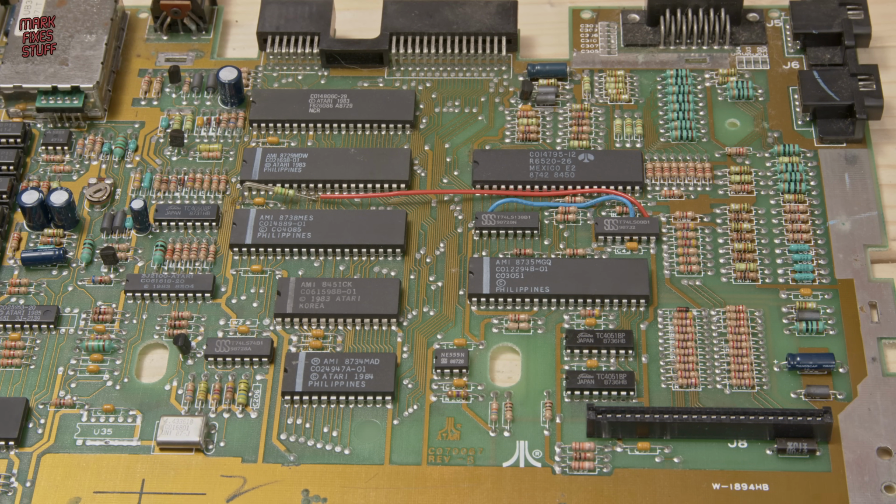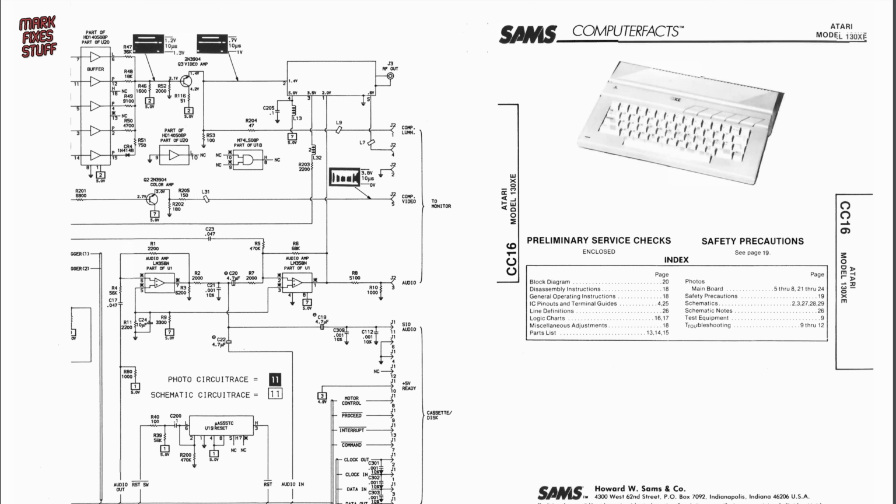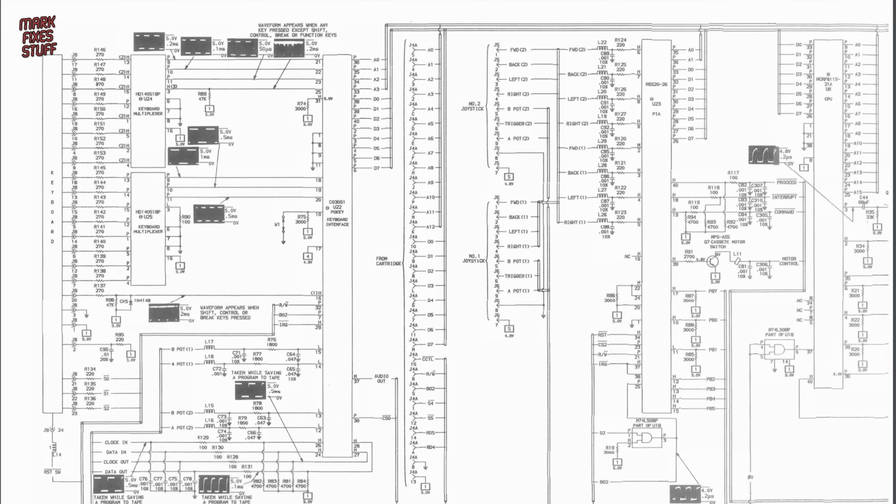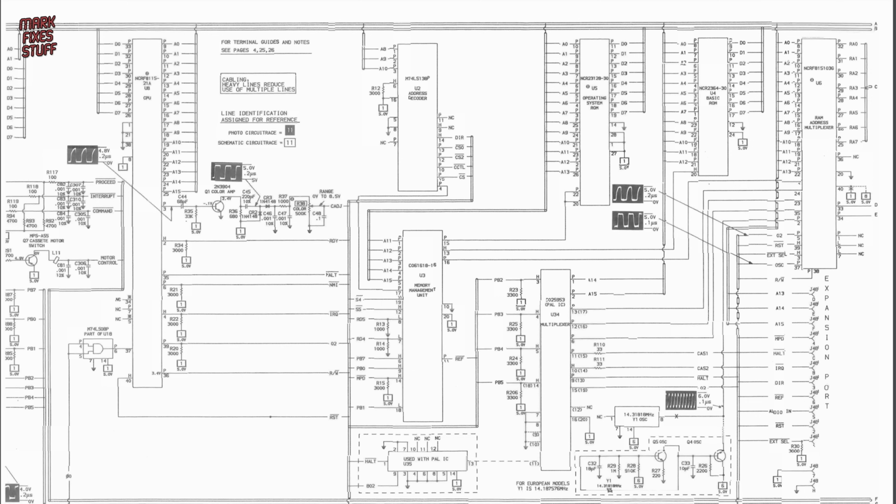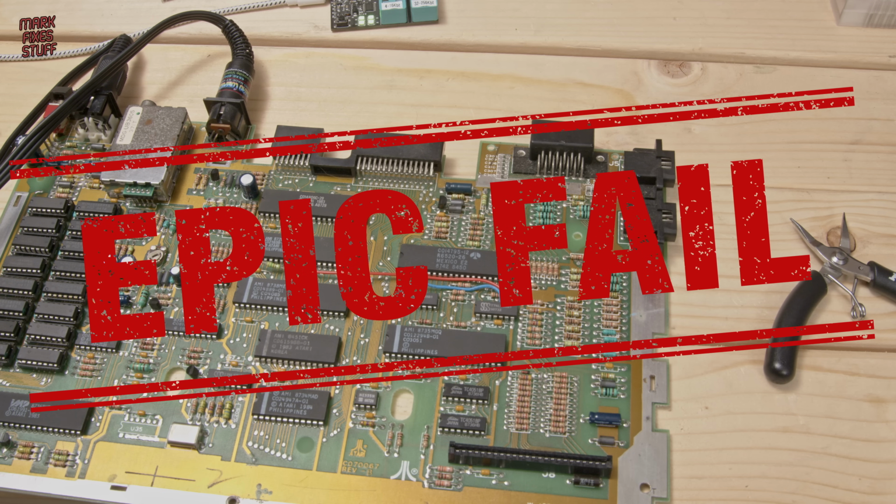So where next? Well, this video is already getting too long, so maybe in a future video we'll use Sam's computer facts. This is a really excellent resource from back in the day. I hate that term, back in the day, I don't know why I say it. Anyway, there's lots of circuit diagrams and places where you can pop your oscilloscope to see if chips are functioning correctly. I don't think it's going to be the capacitors, maybe the memory logic, but on the bright side we wouldn't have been able to do any testing with the thermonuclear RAM still installed.